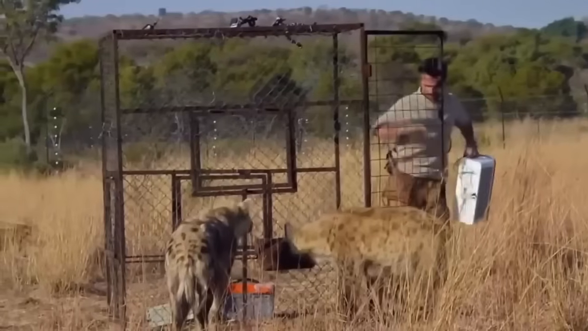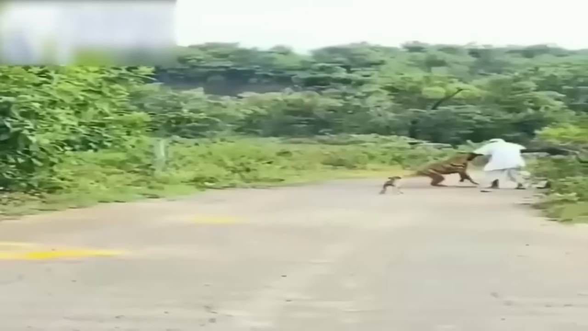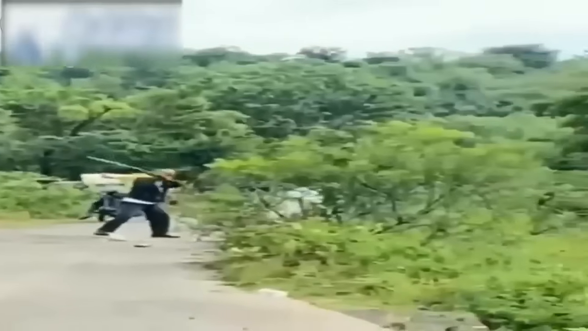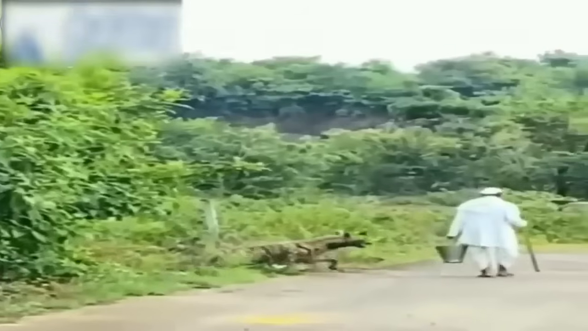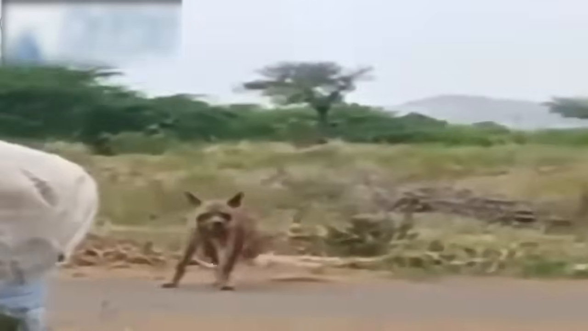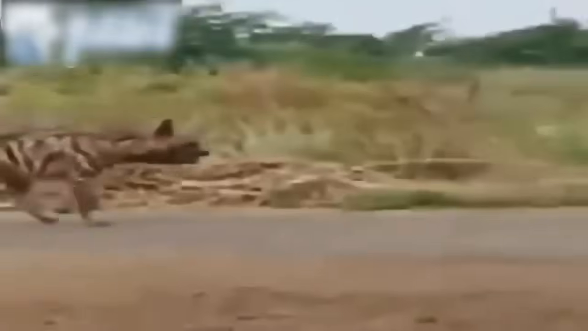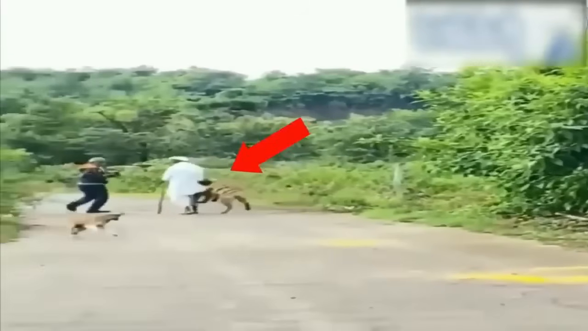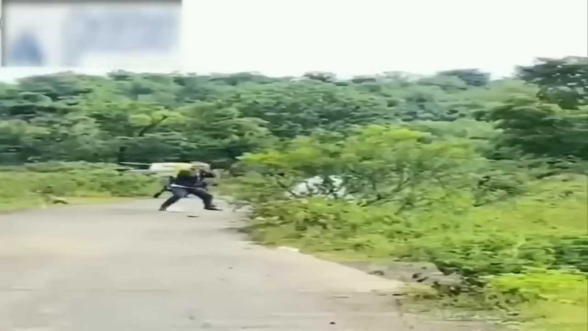As humans continue to encroach upon animal habitats, these kinds of attacks are becoming more common. It's an indicator that we must respect the power and unpredictability of these predators and take precautions to ensure our safety when we venture into their territories. Whenever humans have underestimated the animals they come in contact with, they have had to pay the price for it.